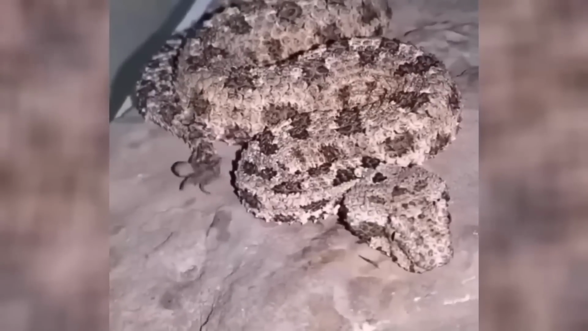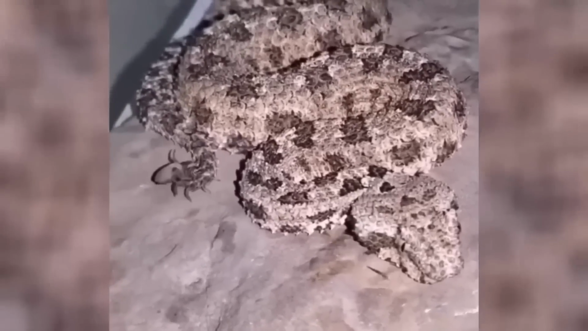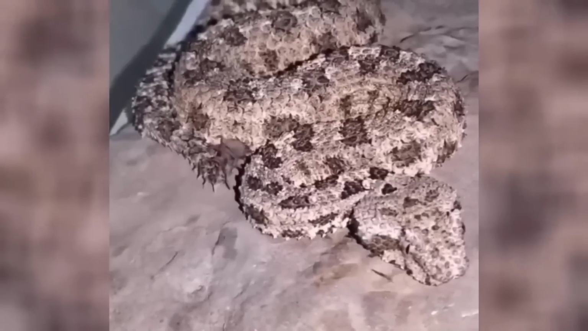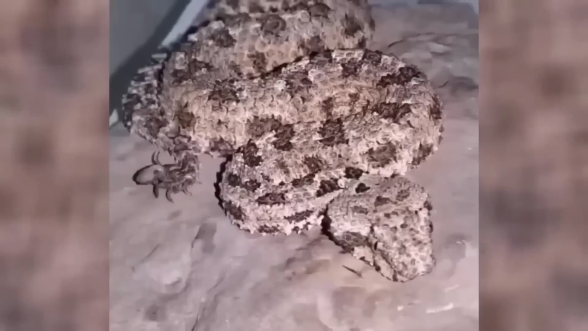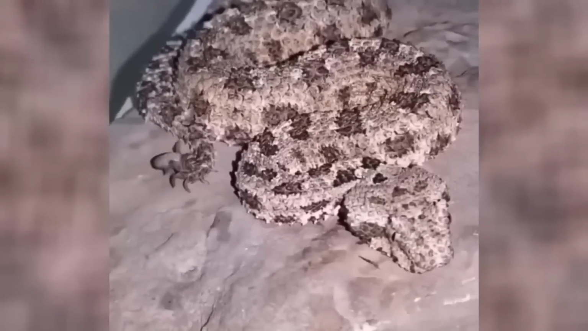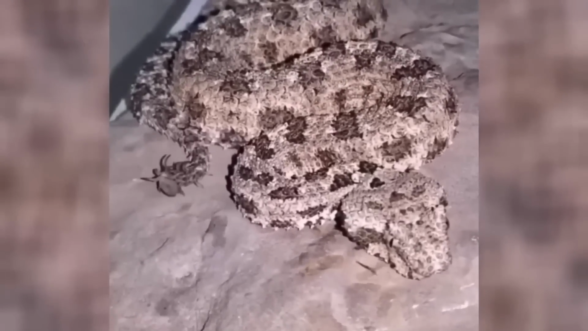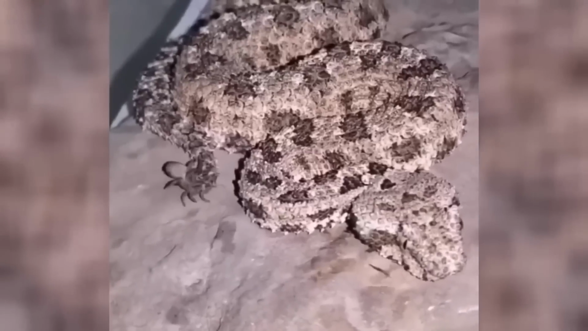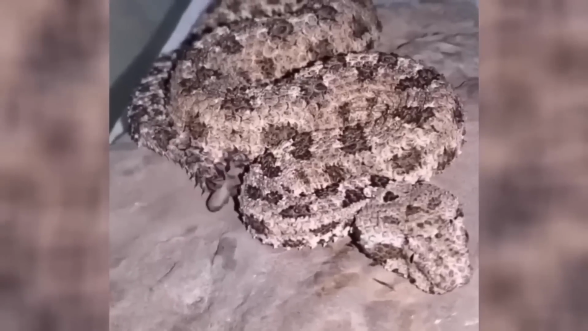I mean, what is going on? How in the heck did the snake realize that spiders were a good way to entice prey? And then how in the heck did they develop a tail that looks like a realistic spider? I mean, it looks exactly like a spider.